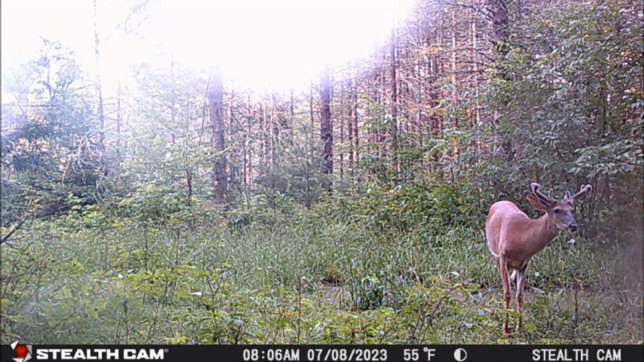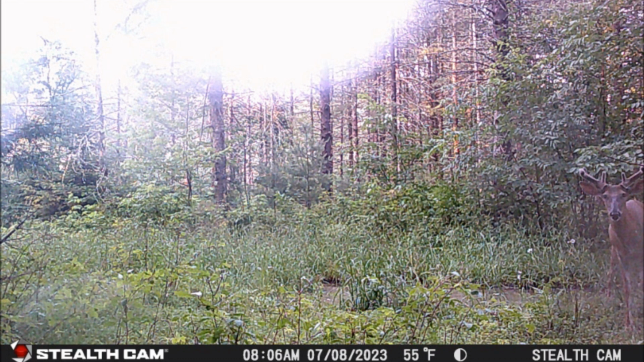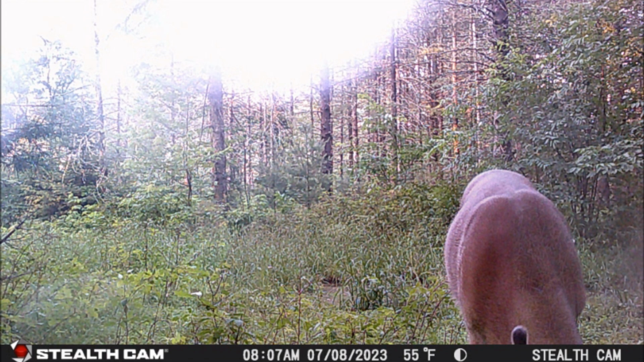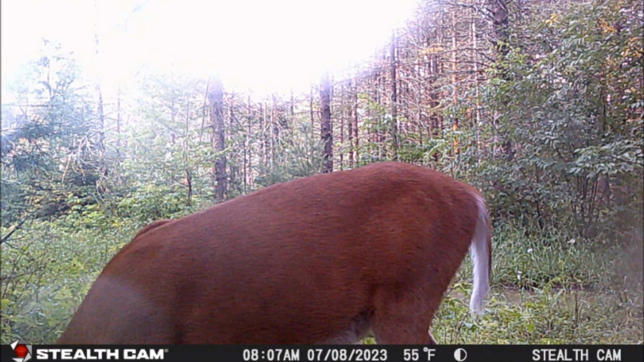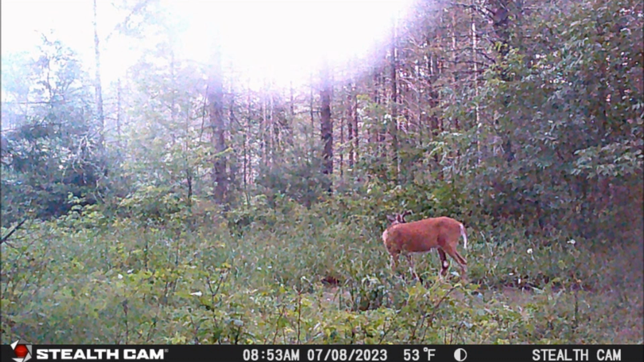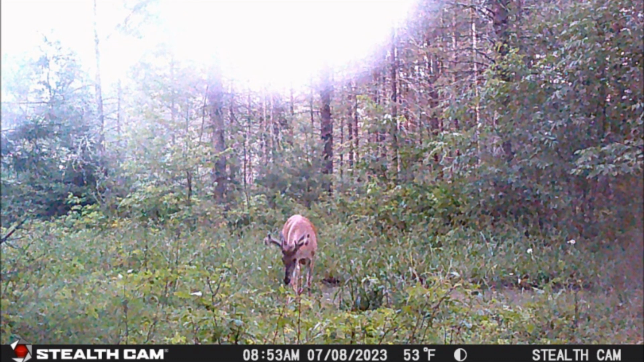Now, the first activity at the Waterhole trail cam starts on July 8th at 8:06 p.m. with this 8-point buck. Now, it seems he hears the trail cam go off when the picture is taken, and he focuses on it as he approaches it. But he becomes less interested while he starts to feed on the grasses and plants right in front of the trail cam, and he finally moves off. Now, about 45 minutes later, at 8:53 p.m., that same 8-point buck appears again, this time stopping in the waterhole, then turning to snack and walk past the trail cam, heading to the southwest.